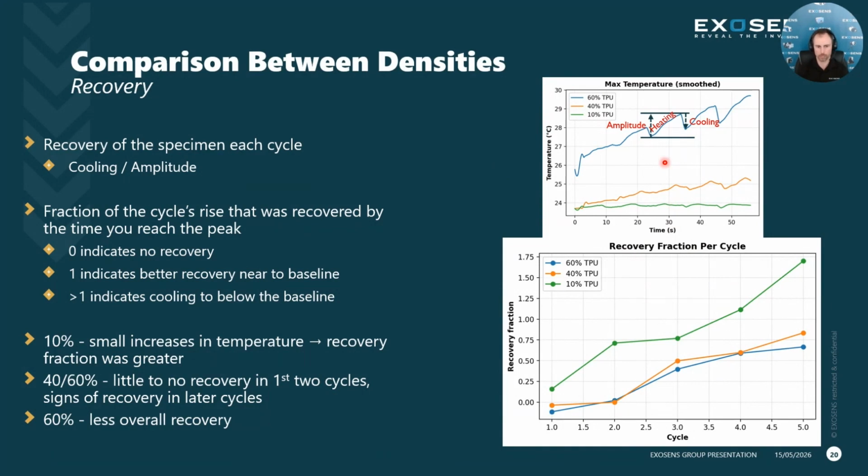And it is possible to have a value greater than 1, even though this is a fraction, but that would represent cooling to below the baseline. So we saw with the green temperature profile here, right, it actually almost has a small downward slope. So that's what would give us values greater than 1. The 10% specimen has very small increases in temperature, but the recovery fraction was greater, right? It recovered more because it didn't really have much of a temperature rise. So any sort of recovery will indicate a larger amount of recovery than the other two.